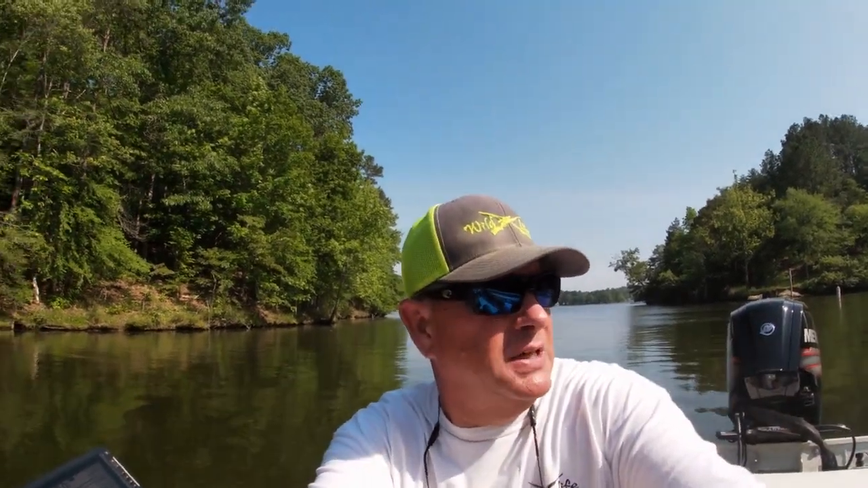So I found a lot of fish scattered in about 8 to 12 feet of water. 15 feet, a lot of fish in the 15-foot range. A lot of shad. They're up in the water column about 8 foot deep. The crappie are post spawn. They're scattered along the deeper bank lines. Find you some shade. Didn't really find them around the boat docks.